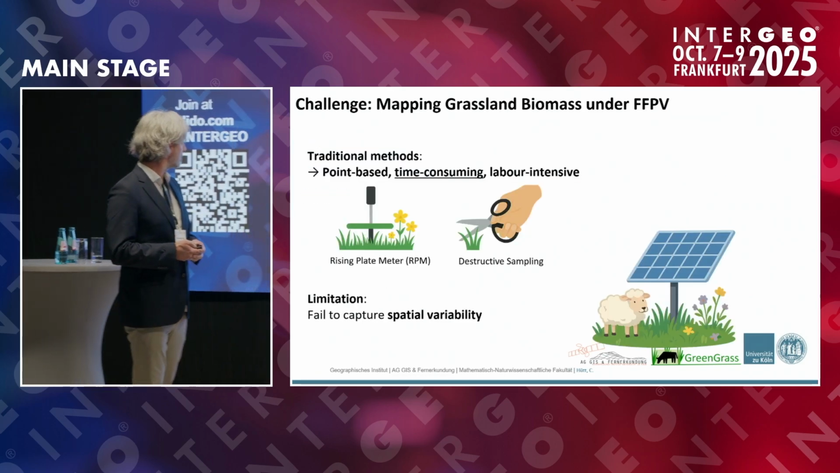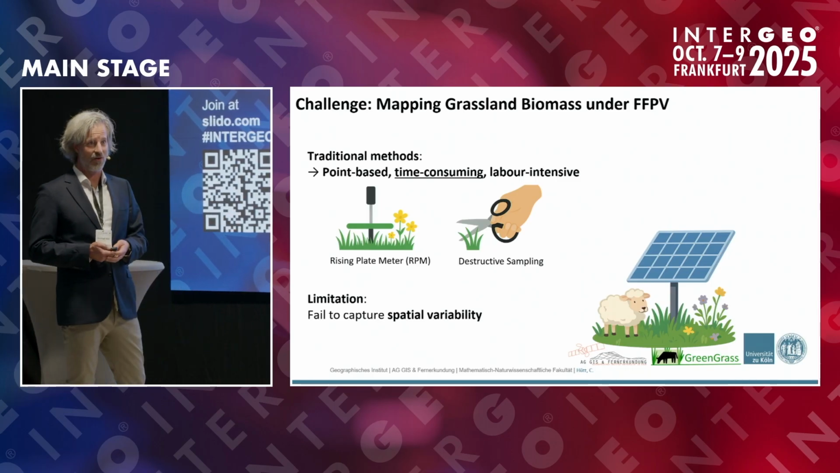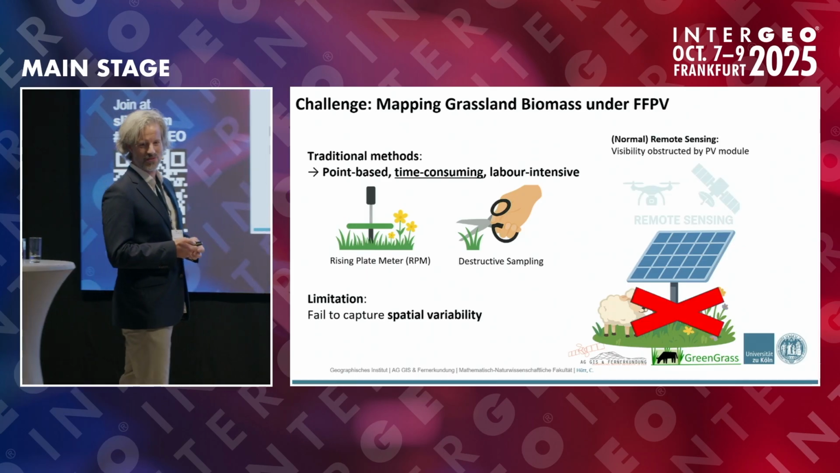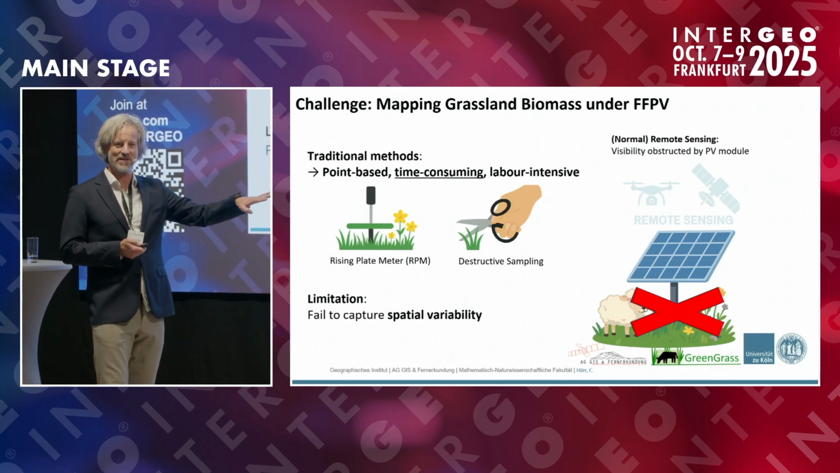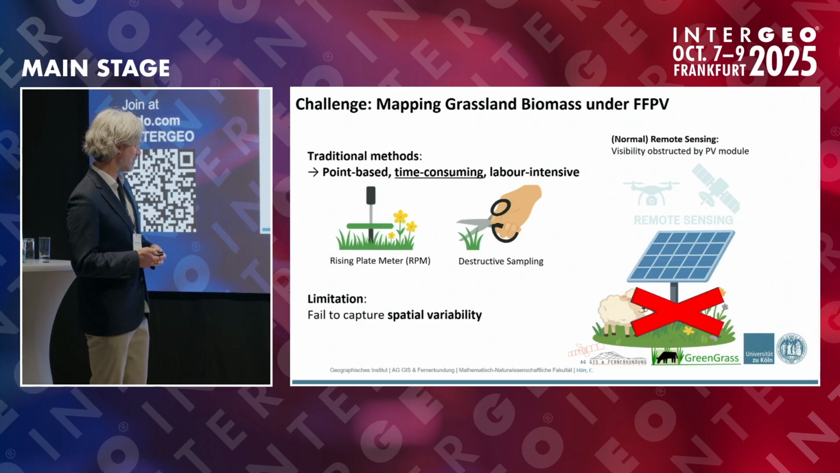You can do this if you do rising plate meter measurements again, which you have already heard, or you can also cut the grass, dry it, and analyze it. And you could use normal remote sensing, like satellite remote sensing, but that's not working here because you have the modules in between. So you don't have an unobstructed view on the grass below the panels.